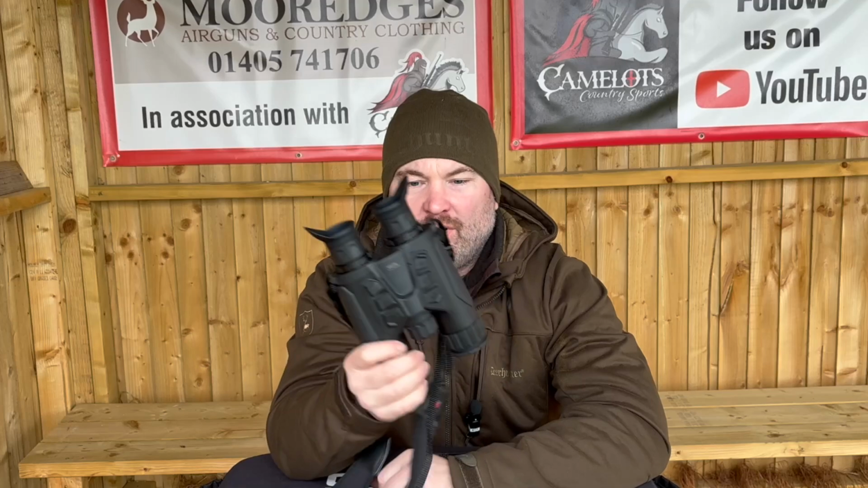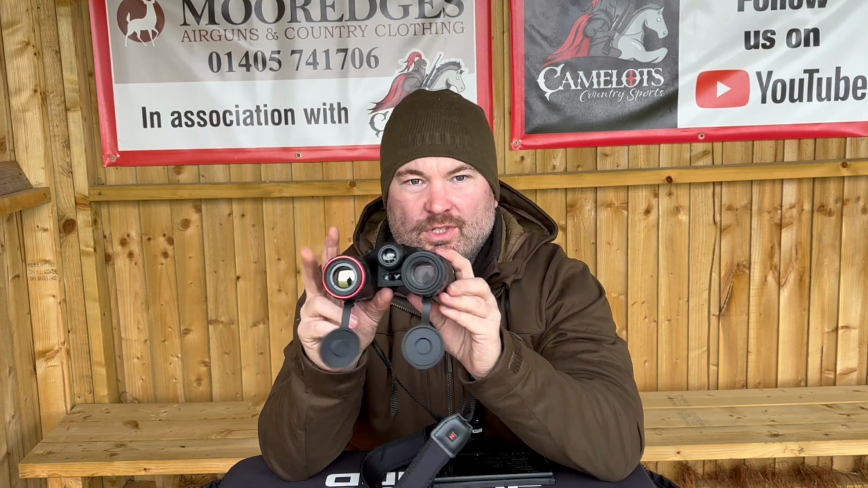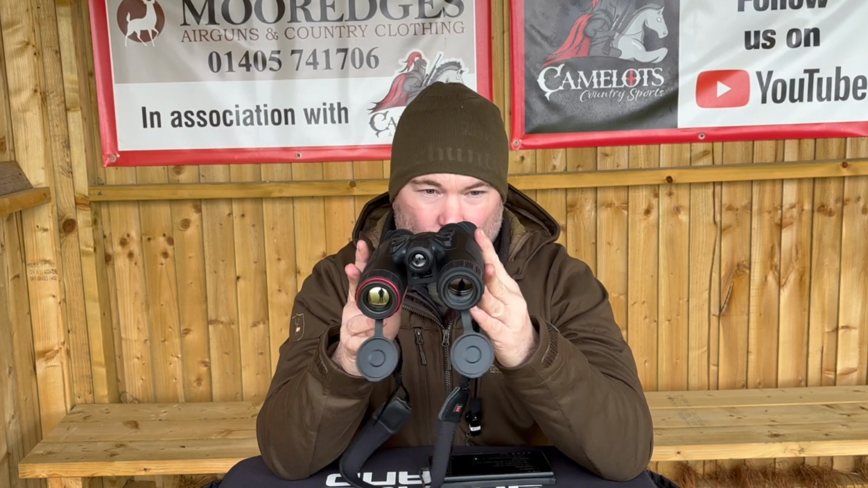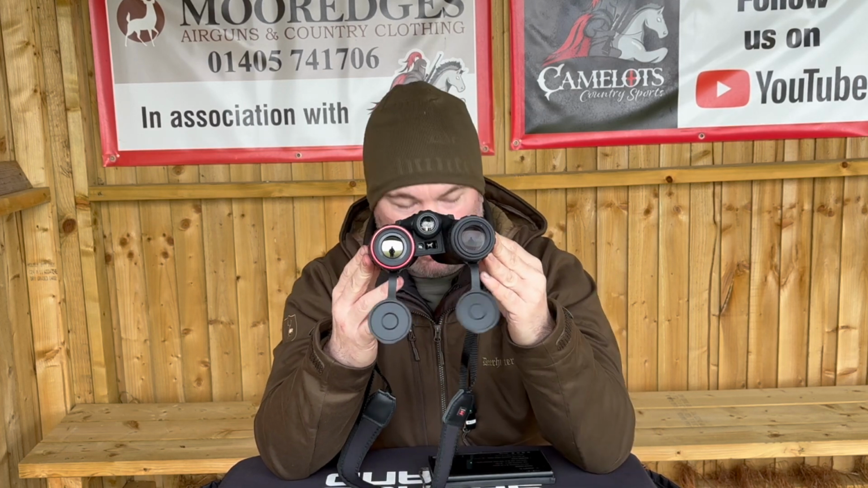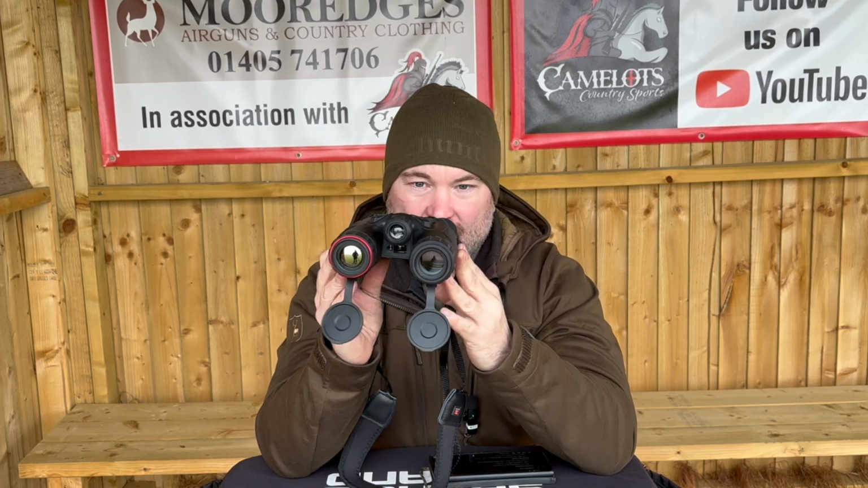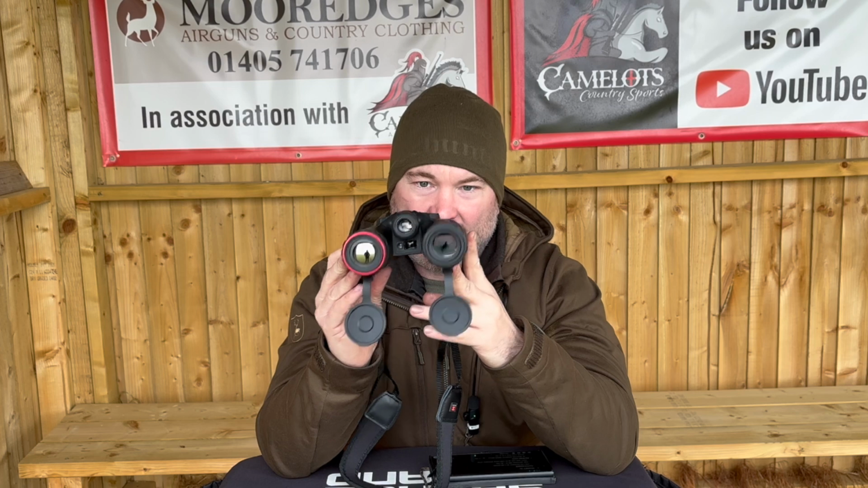Right, so the Habrok 4K basically looks like a pair of binoculars, and you've got a daytime and thermal part on it at the end there. That being the thermal side, and that's your day and night side. Now, the thermal imaging is a 256 by 192 resolution. It's got high sensitivity, and it goes down to -35 mK.